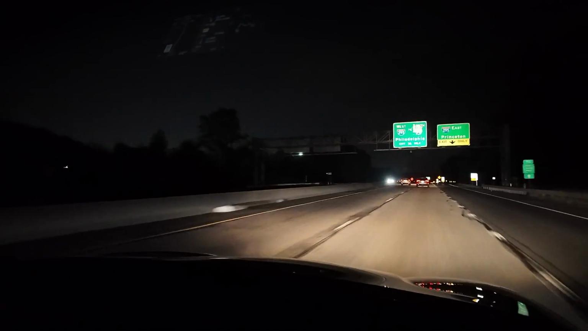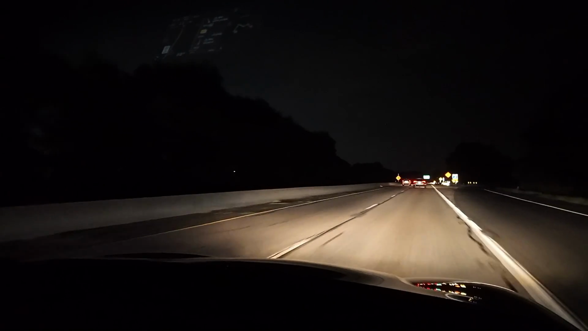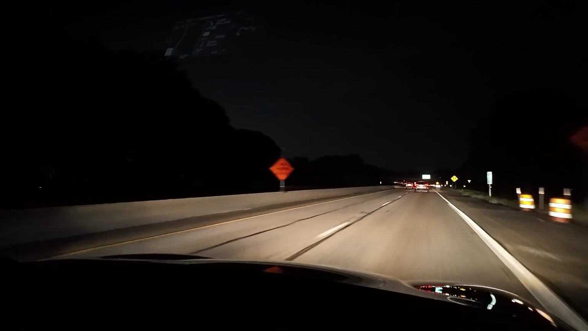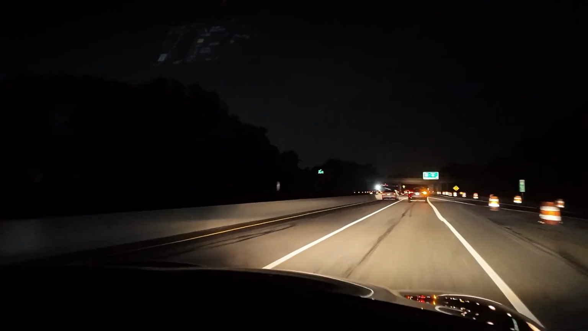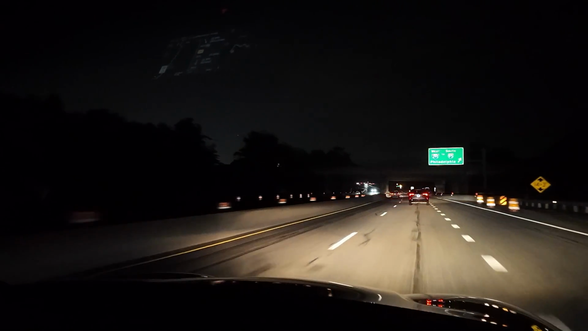It's just comfortable outside. Still air. The humidity is a little bit high, but I think that's fine. It lets you know that there's moisture in the air.